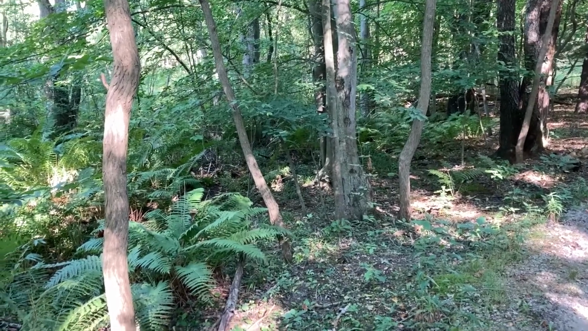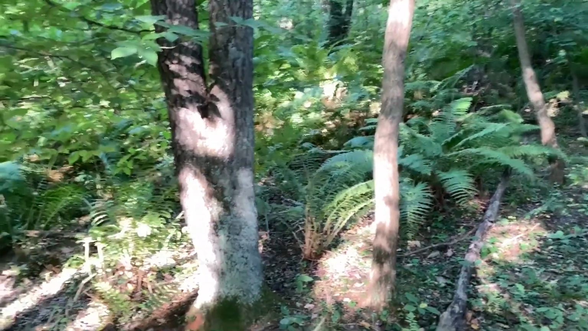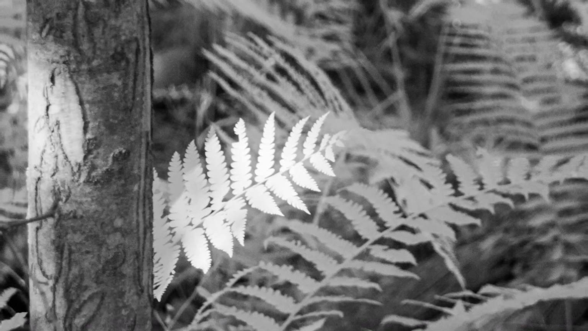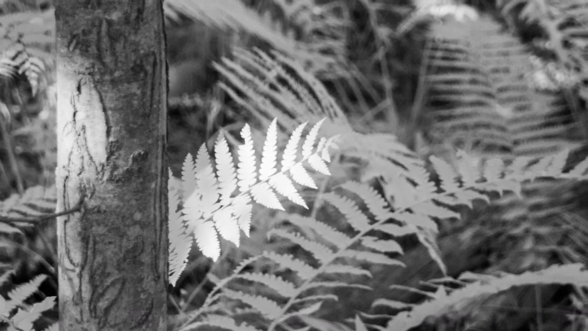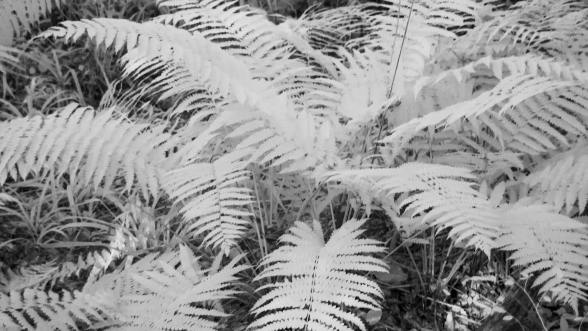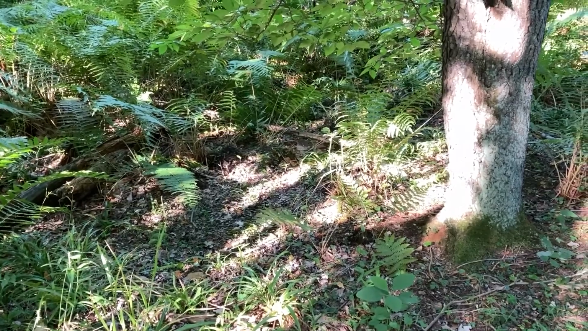It's great to see fern grow and thrive in a location like this. And much like flowers, I like to choose just a single one or just a part of one that's different than the rest. Maybe it's highlighted, maybe it's all by itself, but just to give some detail of what it looks like.